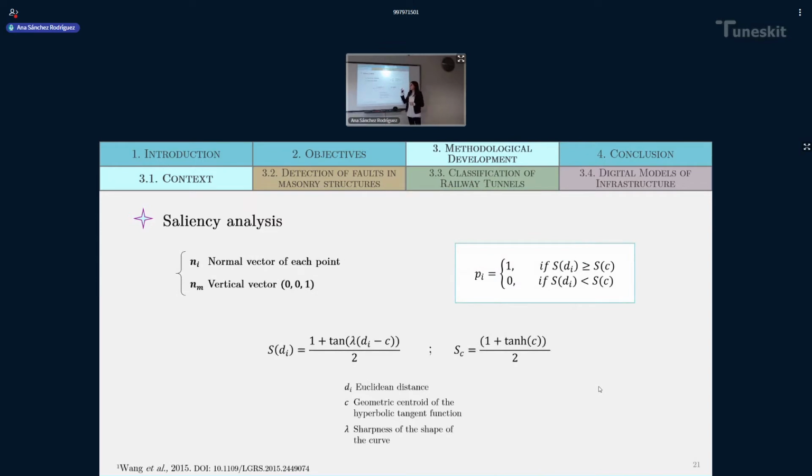And finally, I would like to present you the saliency analysis. This analysis is based on comparing some vectors of the point cloud in order to segment the ground, the horizontal points of the point cloud. How is this done?